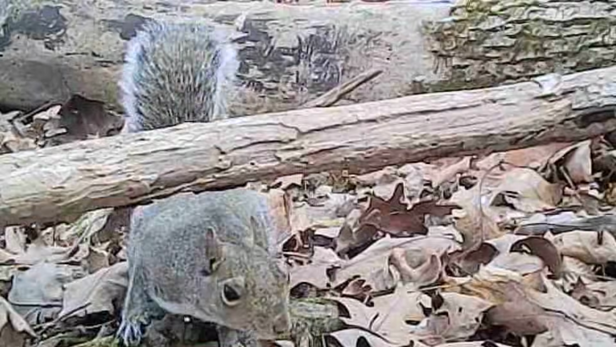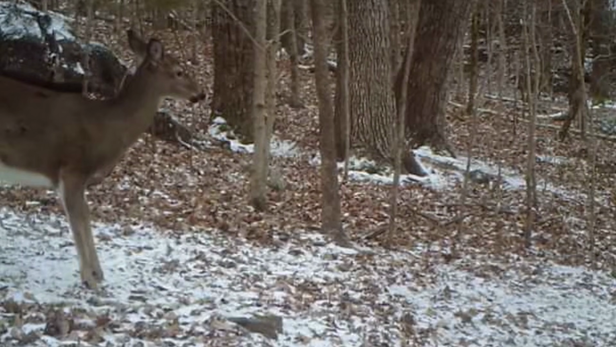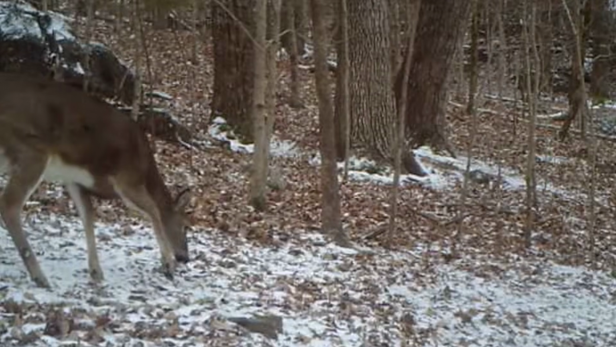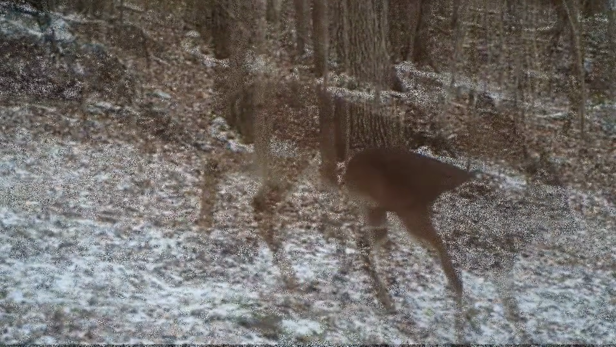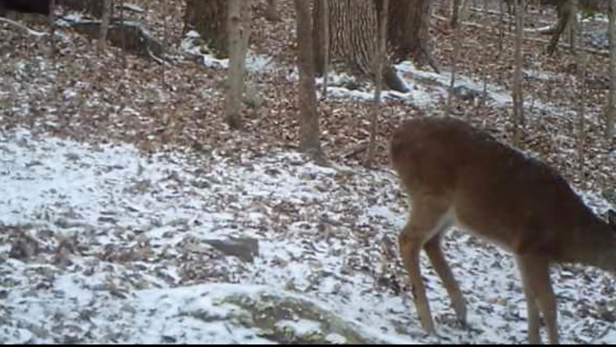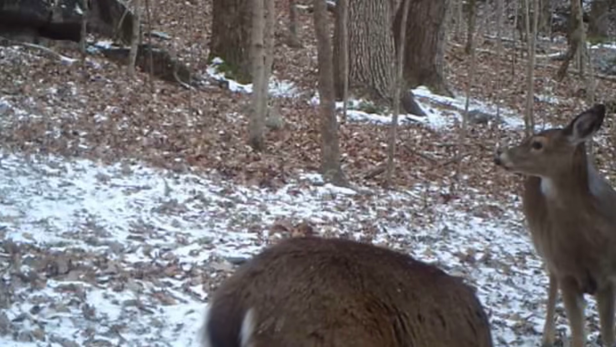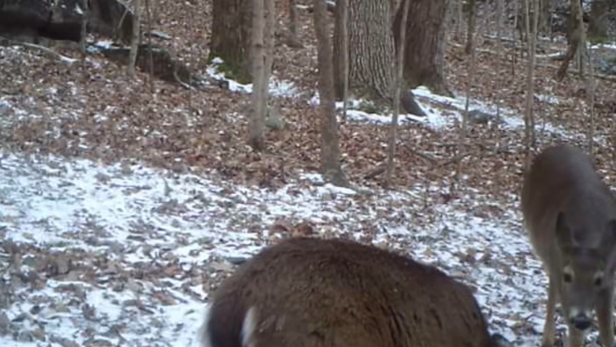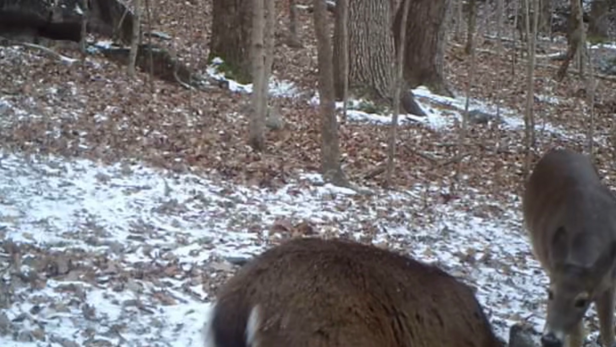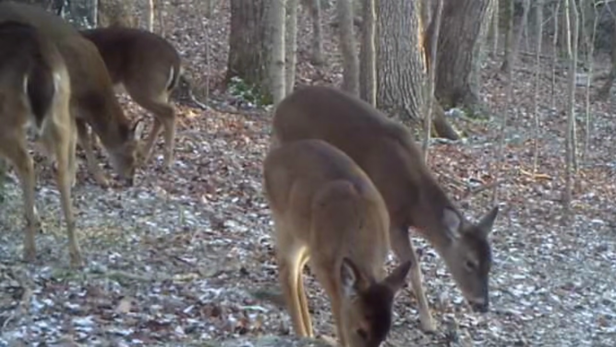Now down to Salt Block, on a cold morning, I bet you it got down to the single digits here after this ice storm went by us. They working their way down to Salt Block. And they enjoy it, no matter how cold it got. And the whole herd's down here, just browsing around, taking their turns at the block.